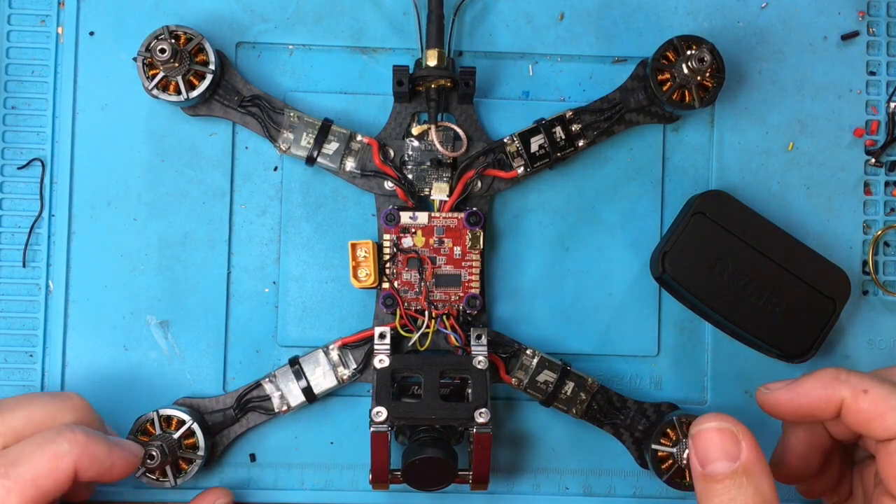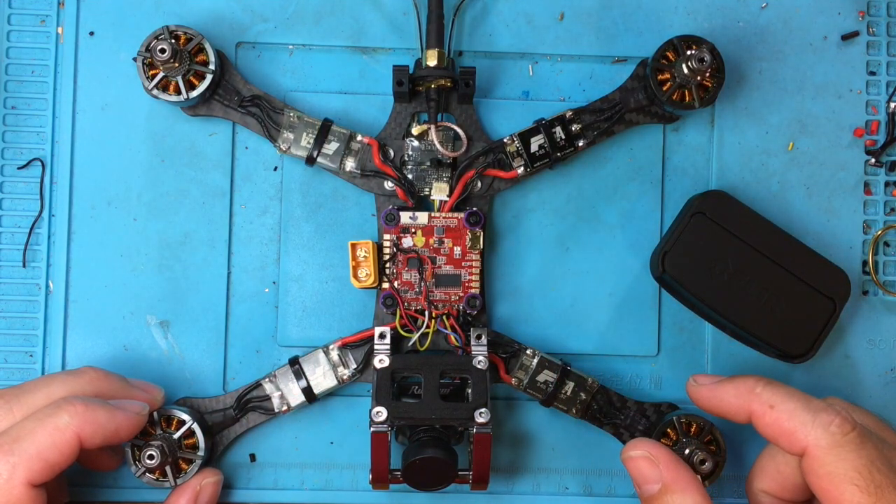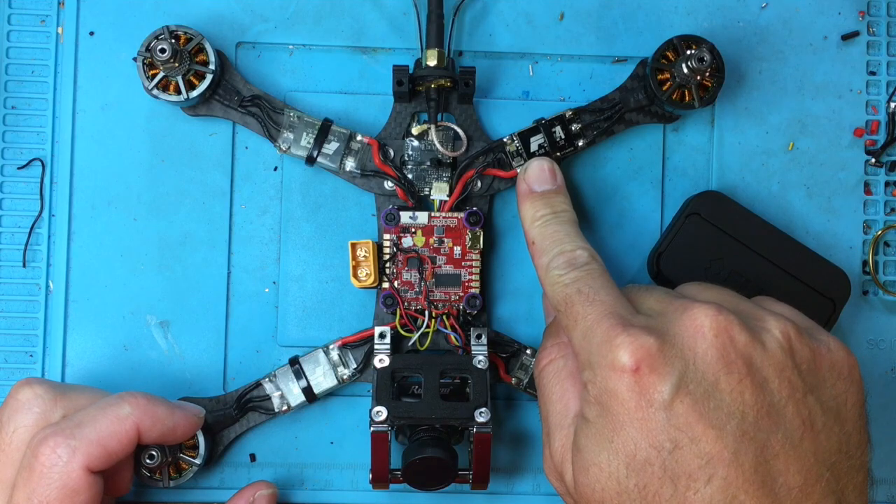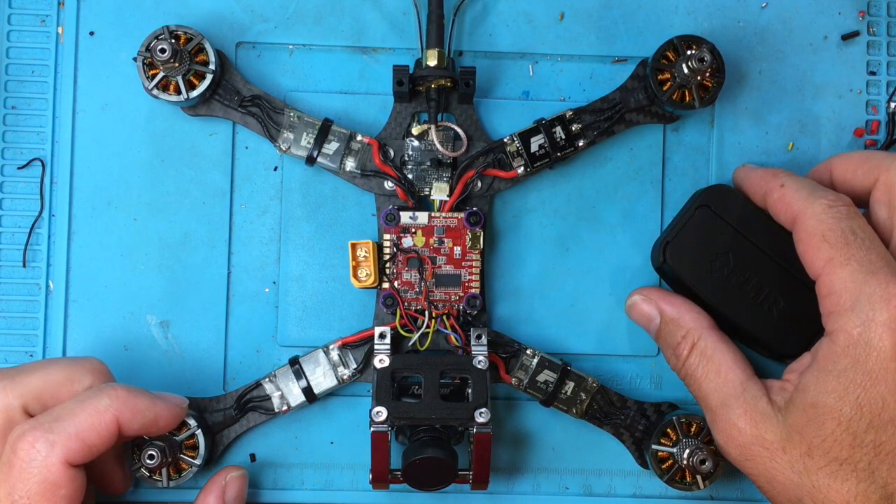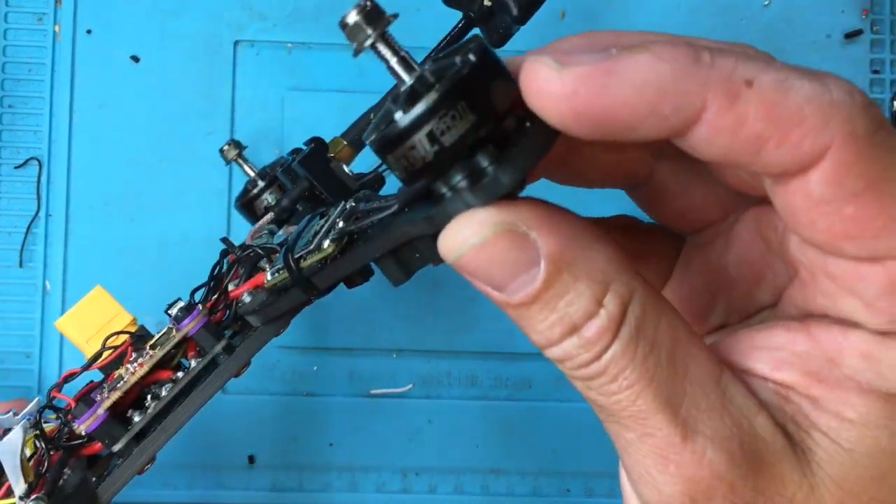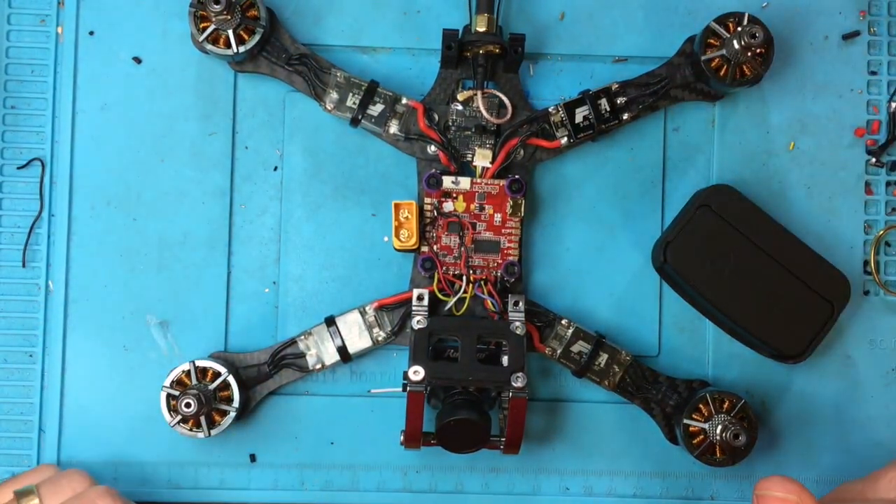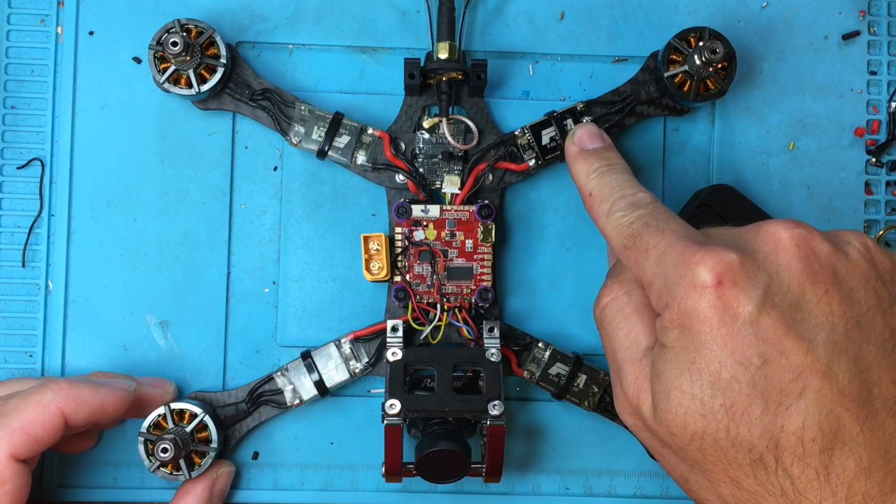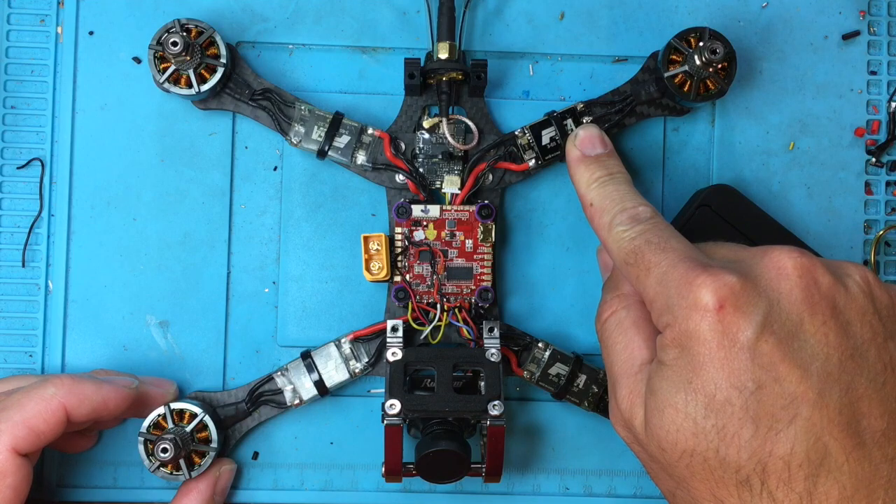So I've got this build all done. Helio RC Spring flight controller, T-Motor F35A 35 amp BLHeli_32 ESCs, and T-Motor F60 Pro II motors. All brand new, everything in here is brand new. The problem that I'm having is this ESC here is running extremely hot, and in some cases thermal overloading.